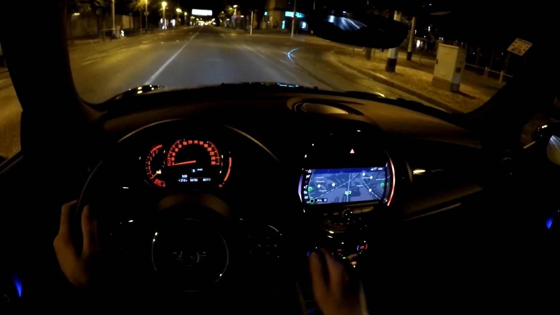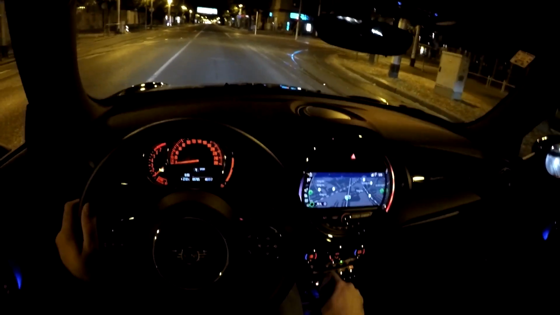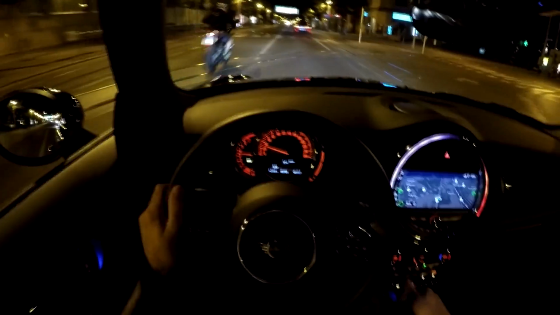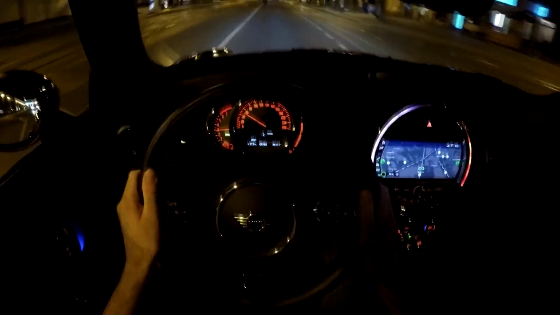You also have some additional info over here, and we have the BMW M5 here.